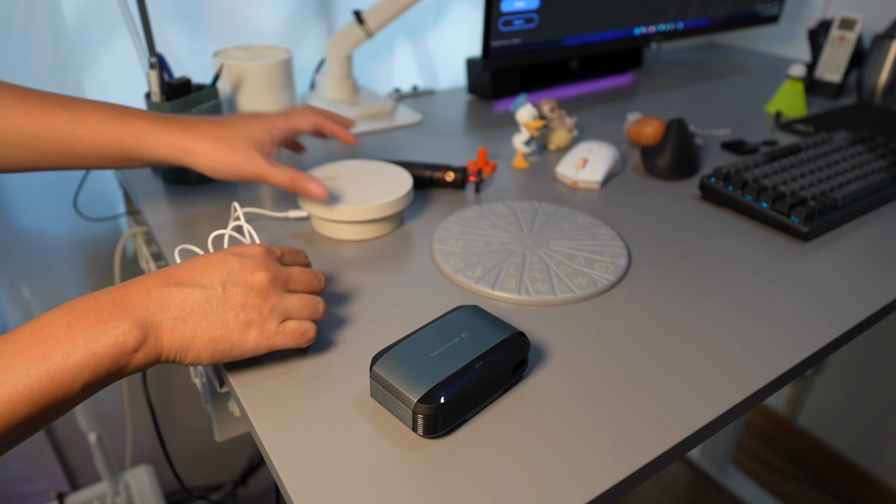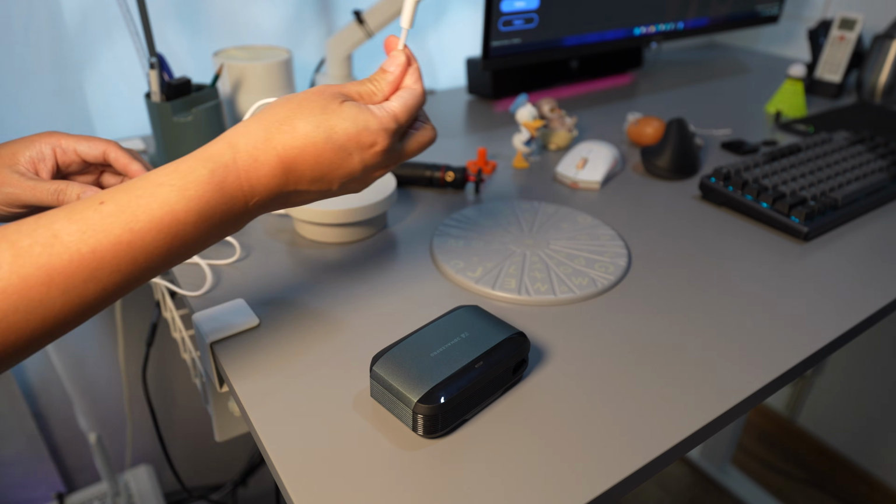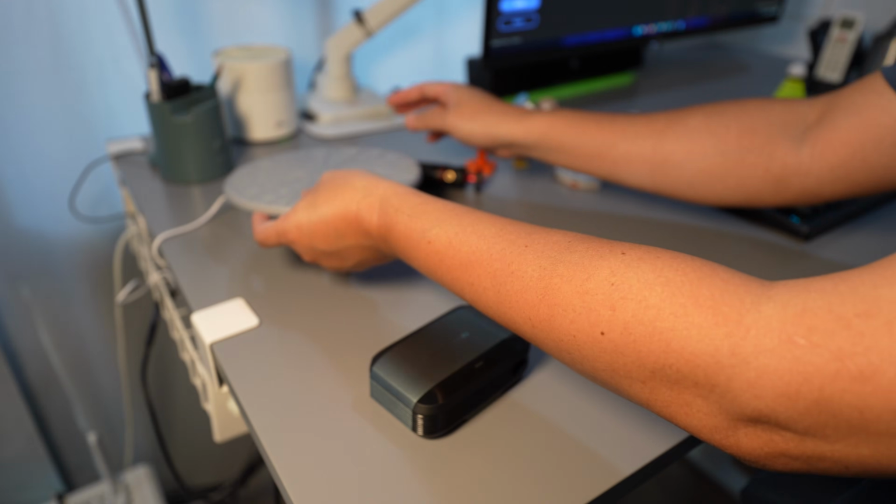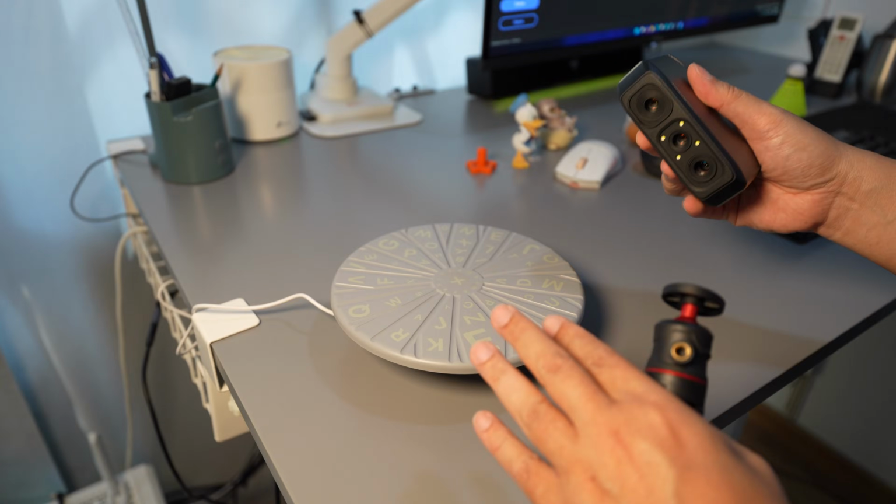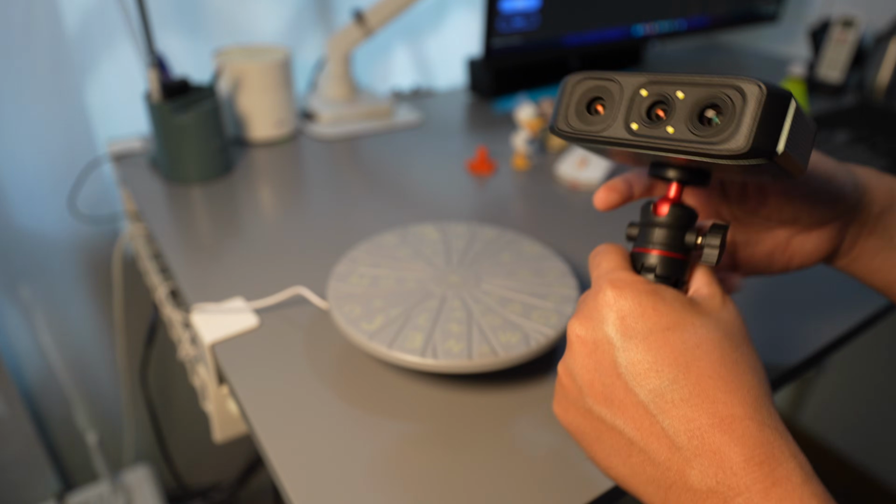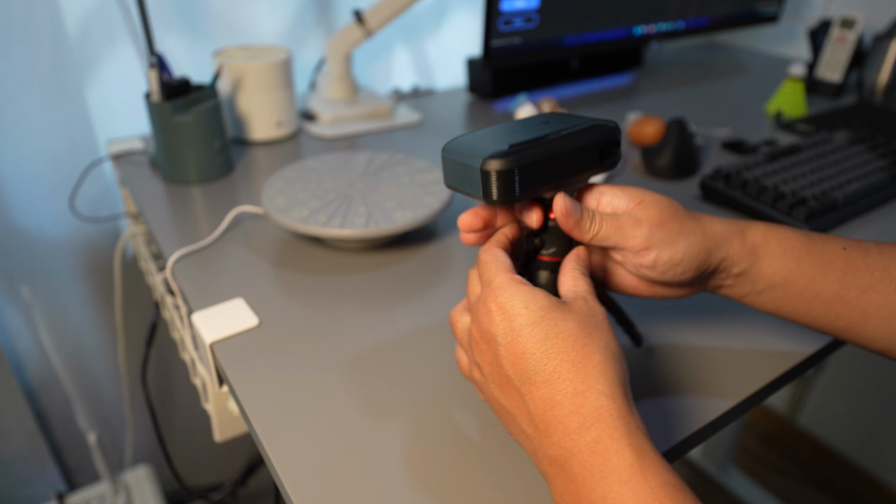The turntable doesn't come with a battery, so you need to supply power with the USB-A cable. And it also doesn't have an on-off switch, so it will keep rotating. It comes with a turntable and a small tripod. So you may need to put it away just a bit, okay?